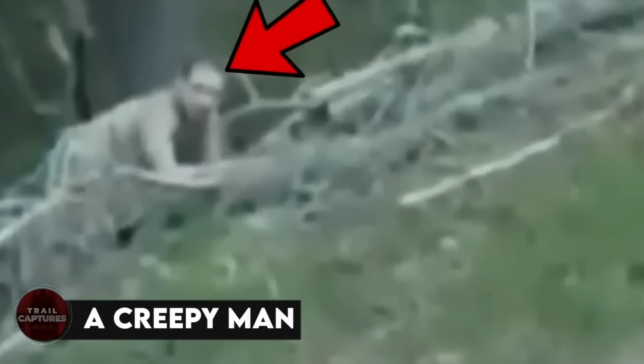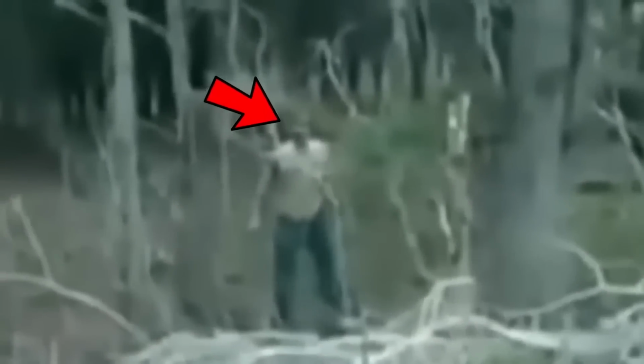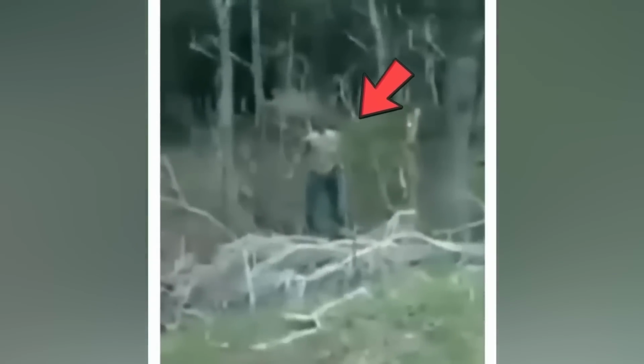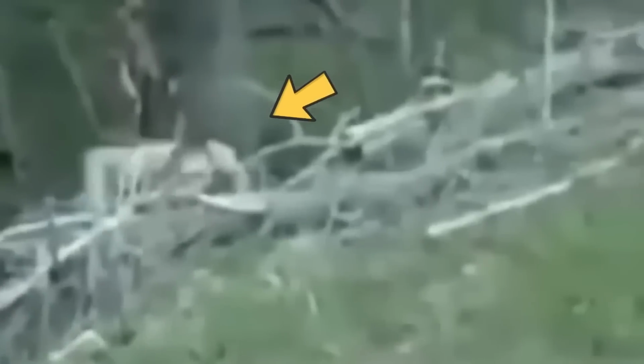A creepy man. This video captures this super creepy guy lurking around in the woods. The person filming tries to have a chat with him and figure out what he's doing there. "How you doing?" But he doesn't say a single word. Instead, he just makes these spine-chilling noises that'll totally creep you out. After a moment, the man begins crawling out of the woods in the most bizarre manner, and that's when the person filming becomes spooked and decides to leave the area.